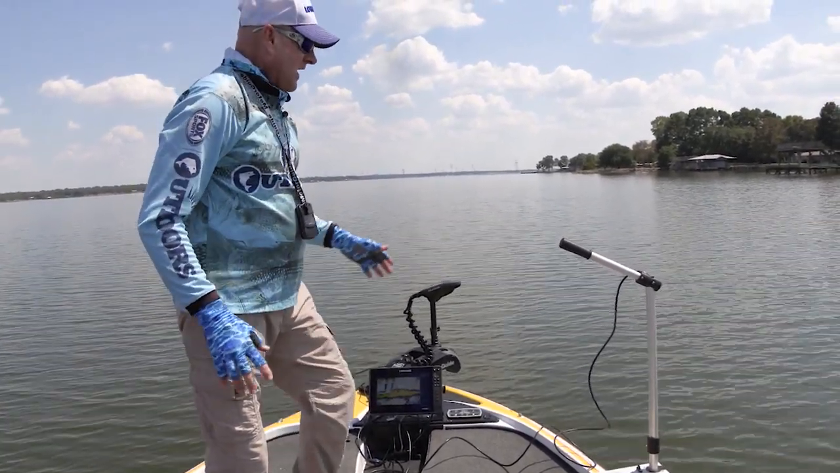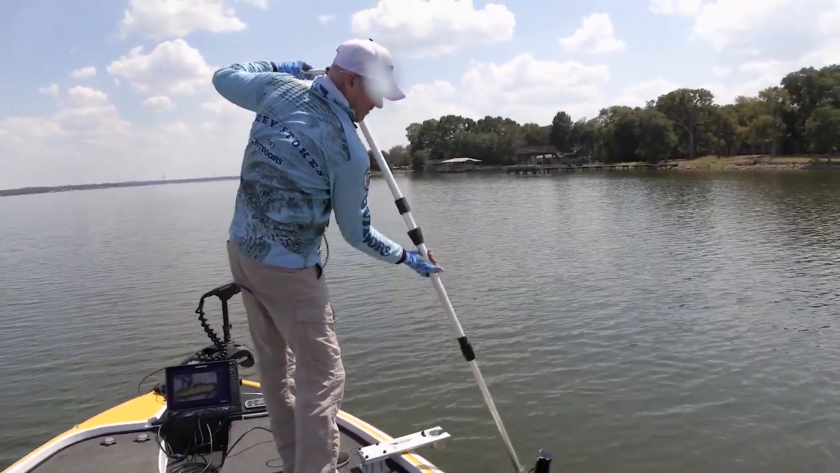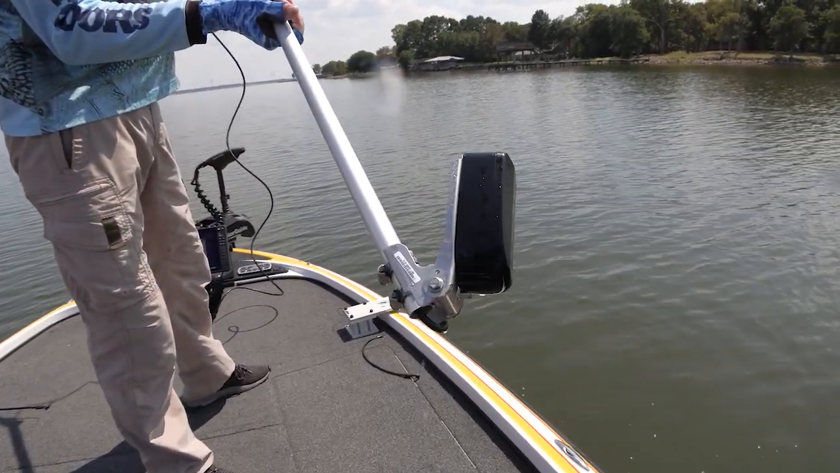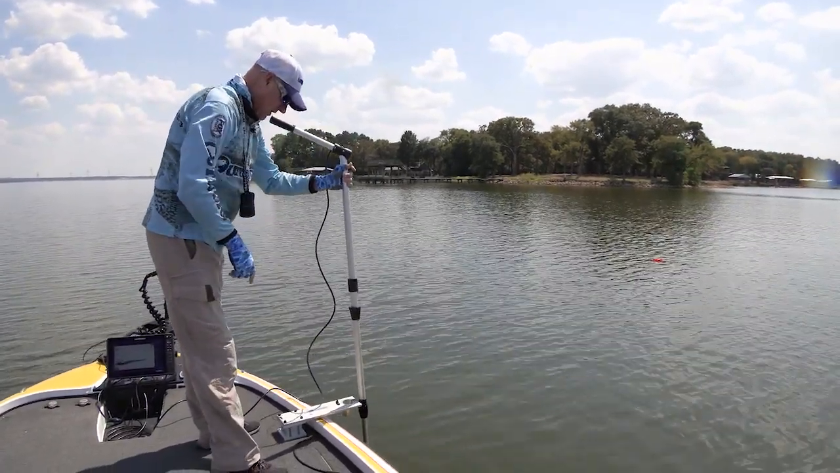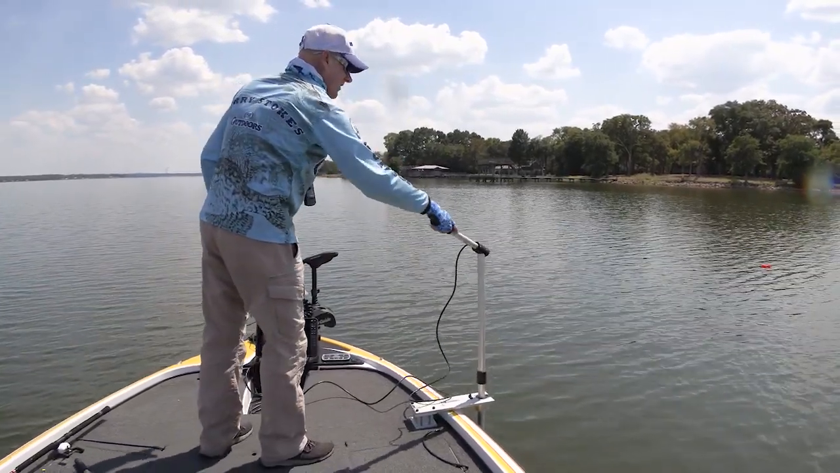This is the Lowrance Live Sight transducer. Basically what it amounts to, it's just a transducer that you buy. There's what one looks like. Now, I have this one mounted on a specially made pole. It's made by a company called Fishing Specialties. You can buy it online. We'll give you the website at the end of the show. It's got a handle on it.